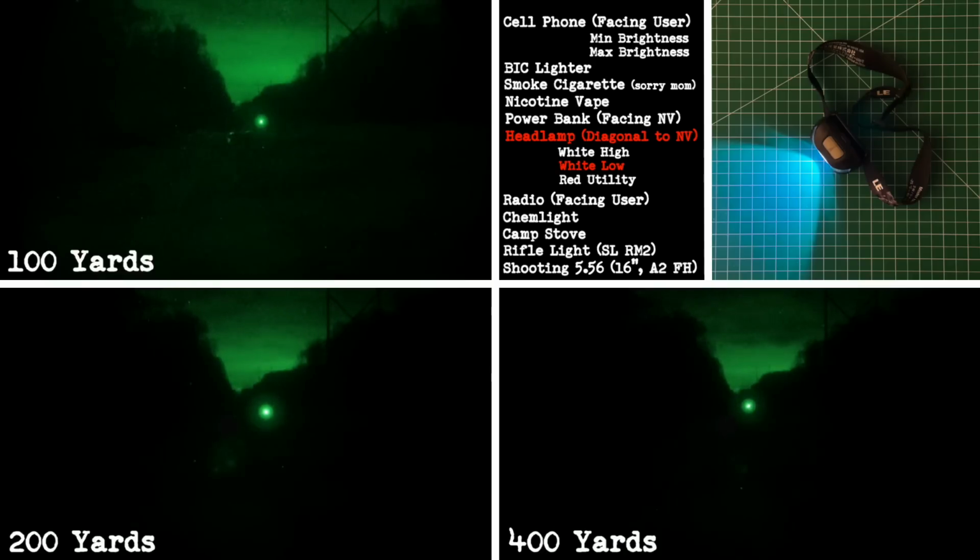Now, we've got the same headlamp on low. It's definitely dimmer, but still plainly visible through night vision, even at 400 yards and well beyond that. And look, I get it. Most people don't have night vision, and that's all right. If you're stuck using a headlamp or a flashlight, just be conscious of the trade-offs. You're not doomed if you don't have nods, but you do need to understand your light signature and plan accordingly.